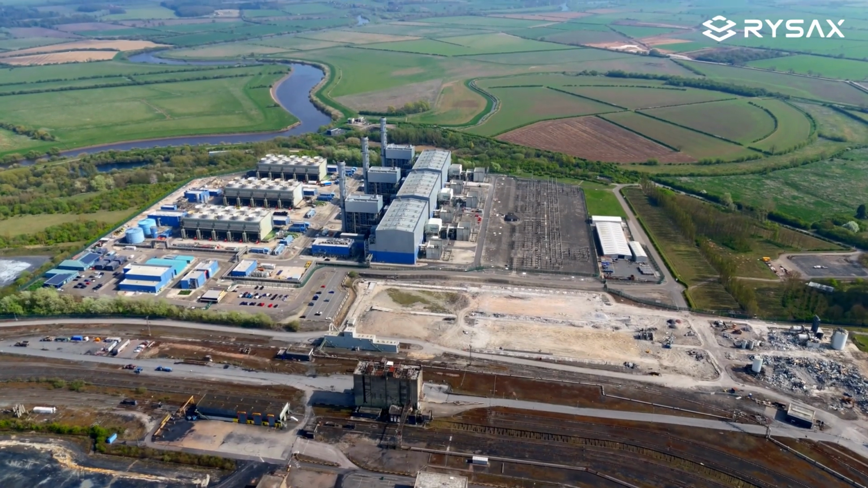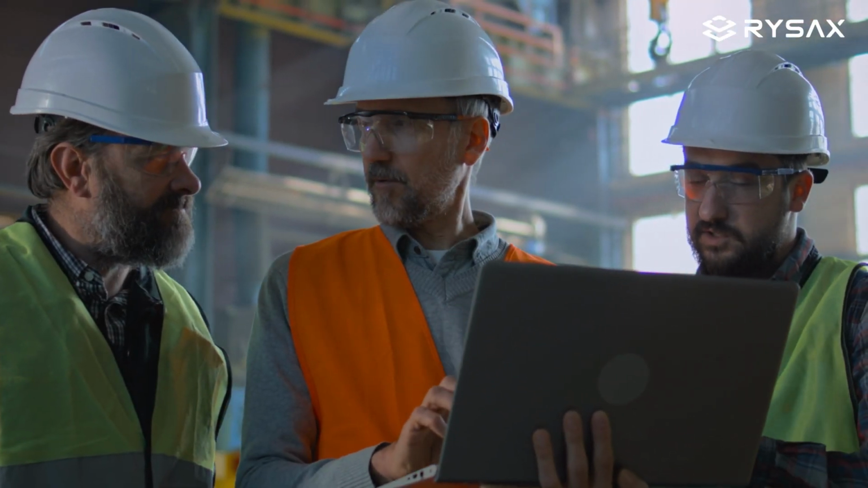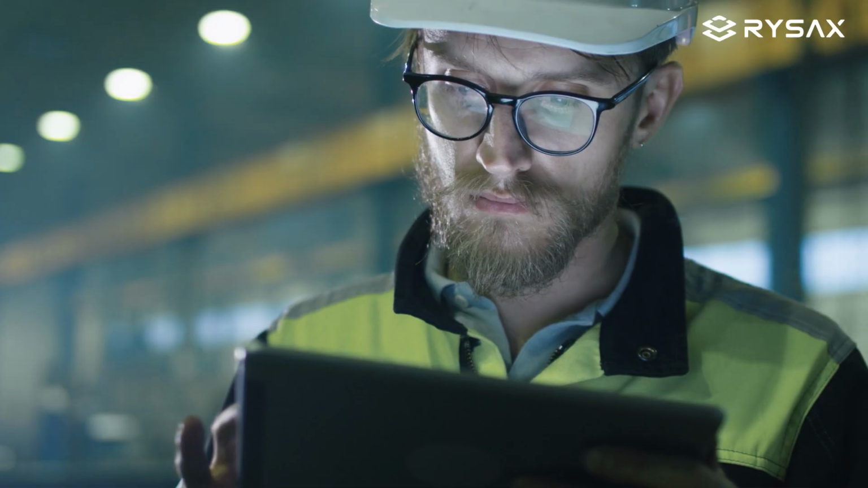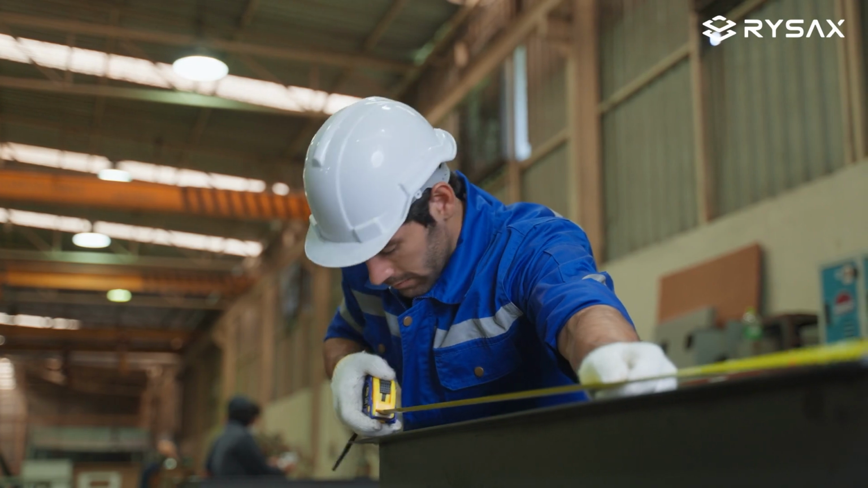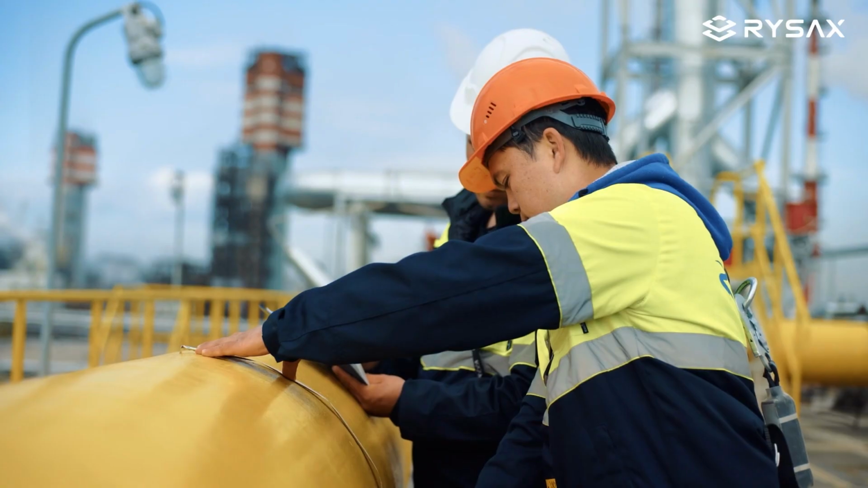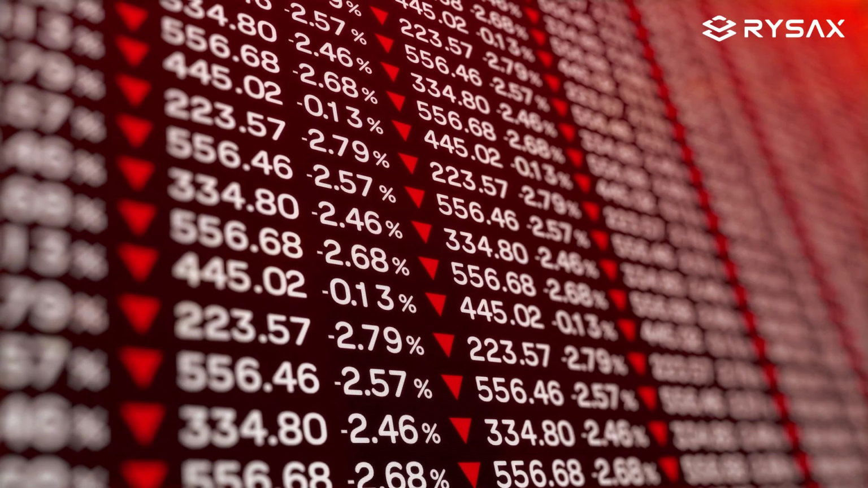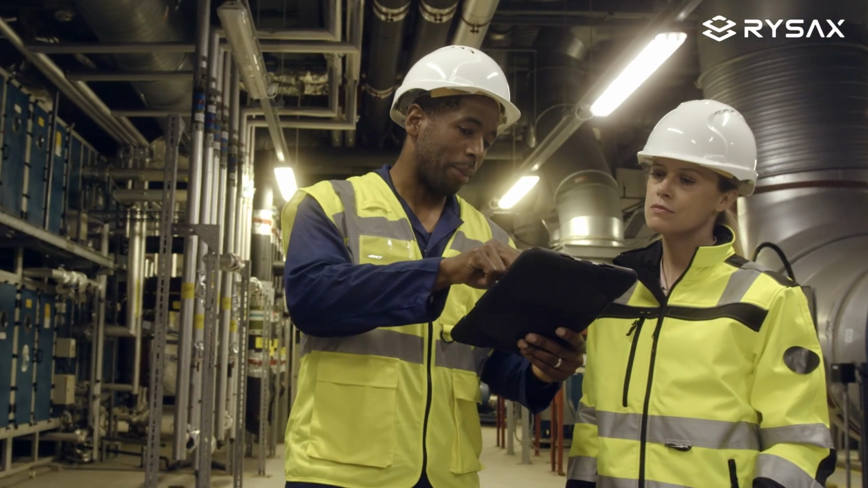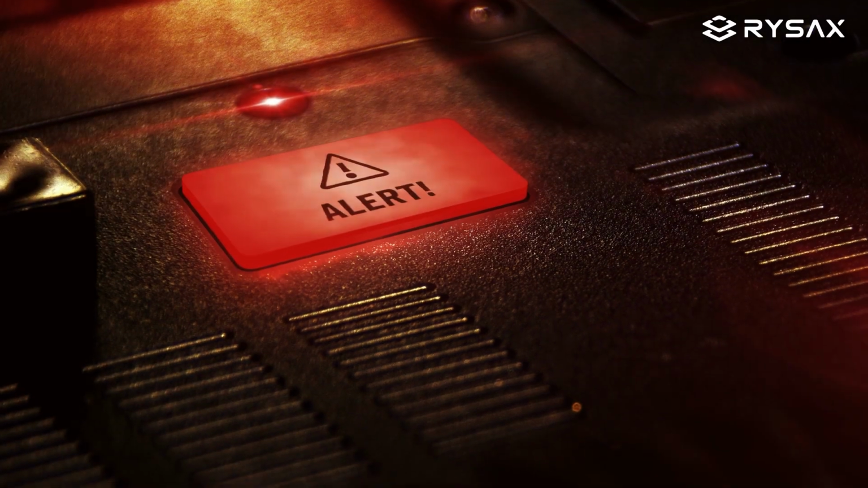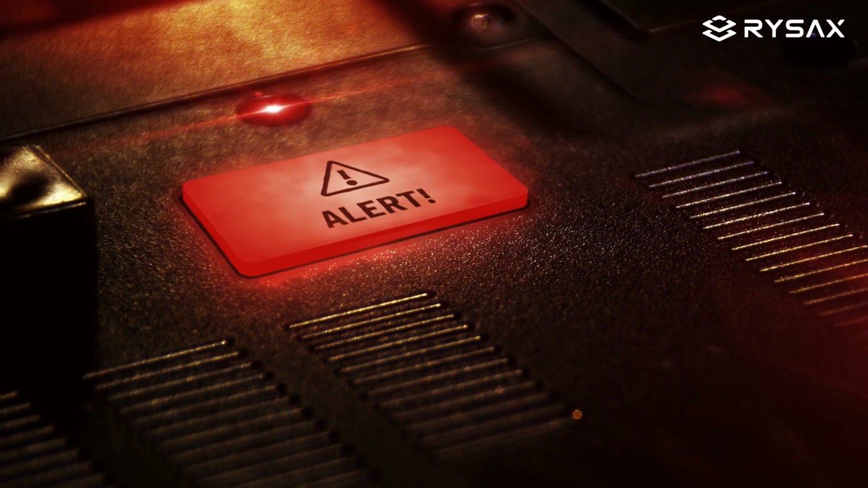Somewhere in your site, a decision is waiting on information that doesn't exist yet. The drawings are outdated. The measurements are manual. The real condition of the asset lives in the field and in the memory of some experienced people who may soon be retiring. That gap has a price. Rework, delays, unplanned shutdowns, and exposing people to unnecessary field data gathering.